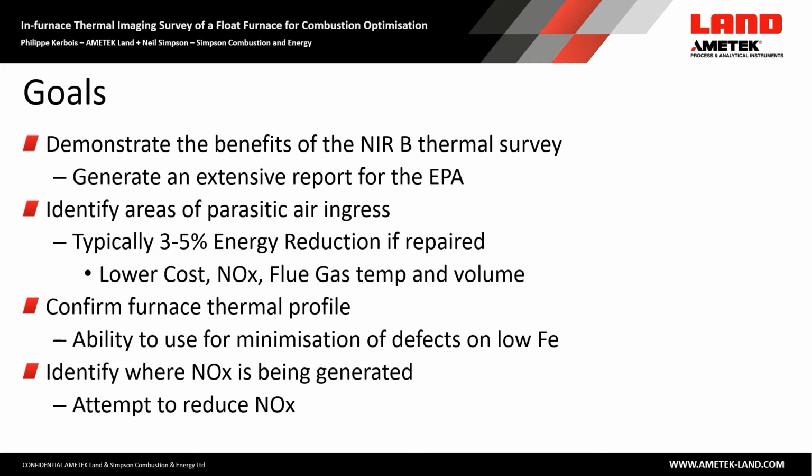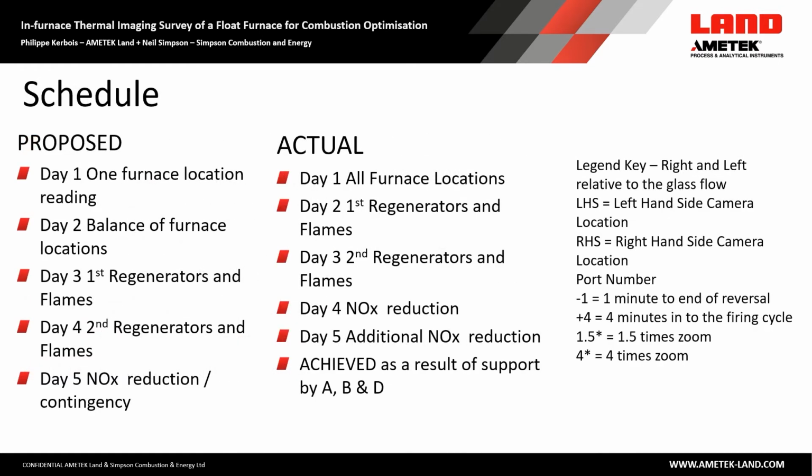We wanted to confirm the thermal profile because in the past, when they've been on low iron, there was a risk of getting defects on firing on one side. Ideally, we also wanted to see where the NOx is being generated, with a view to attempting to reduce it. The original plan was 4 days of survey and then 1 day of optimization, but the support from the site guys was so good that we managed to do all of the survey in 3 days, so we had the chance to spend 2 days doing optimization.